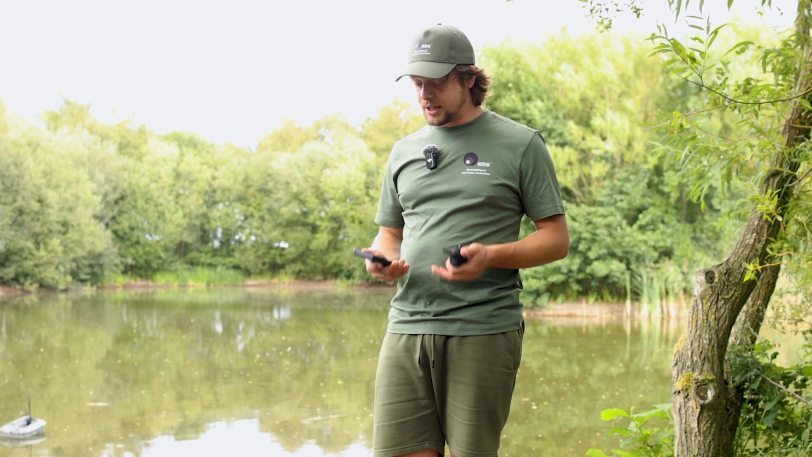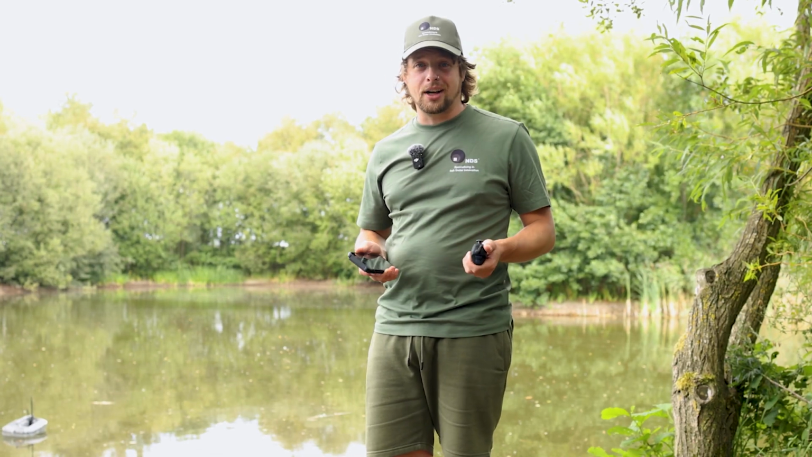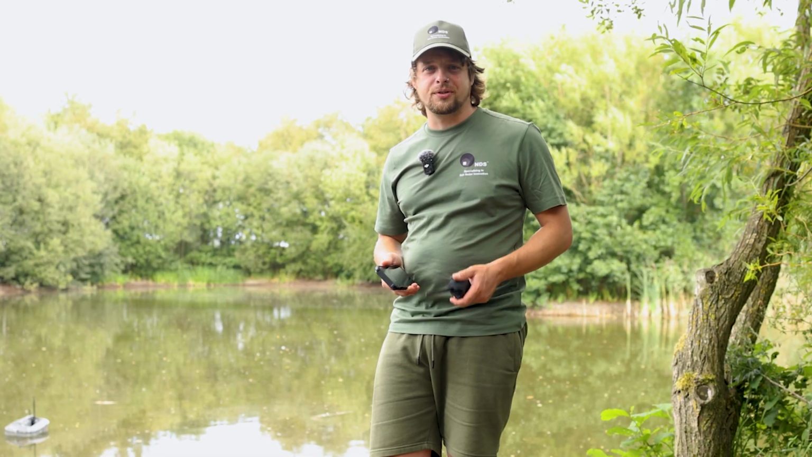So as you can see, the sonar's working perfectly as it should, sending the data to your app for you to be able to see. You're now ready and fully connected up to go to your lake and find spots for you to fish on.